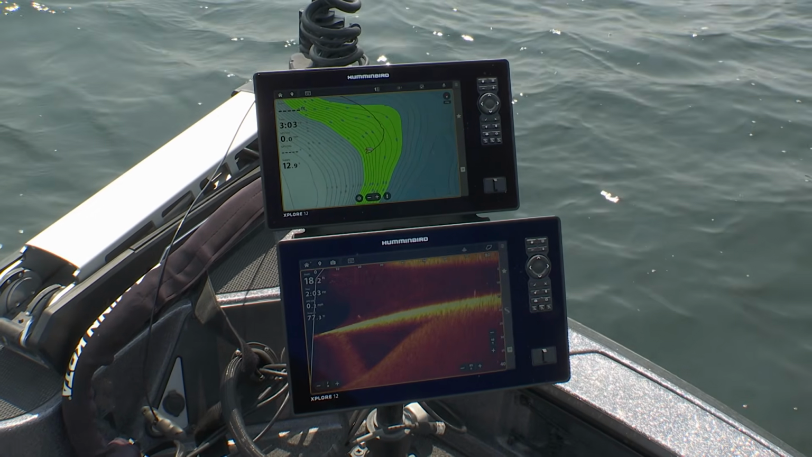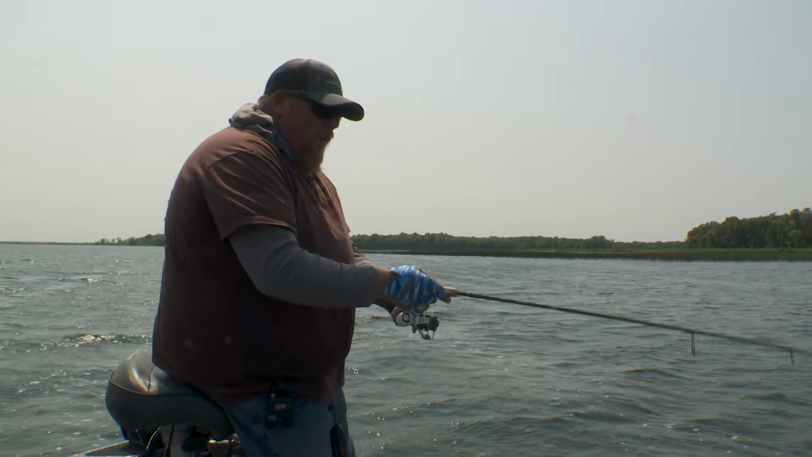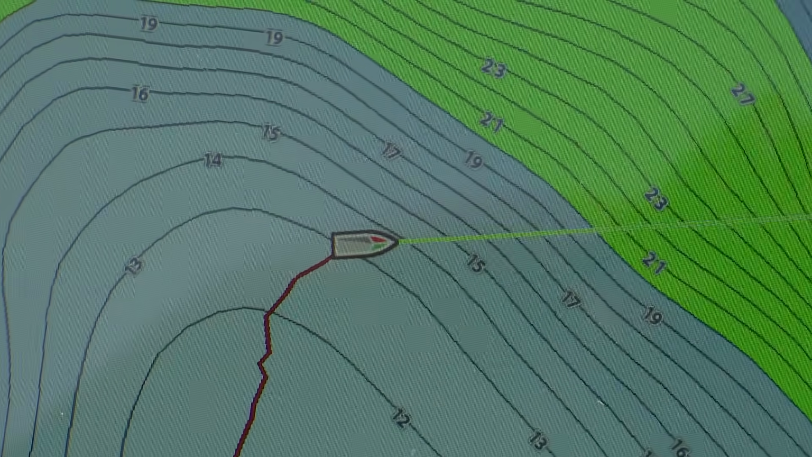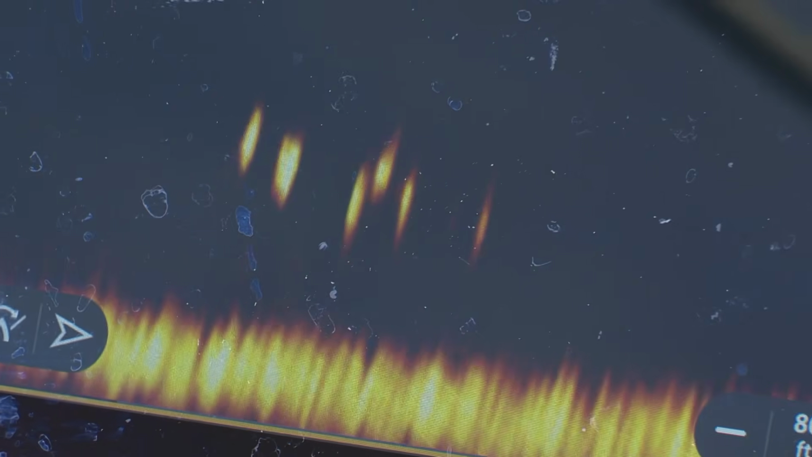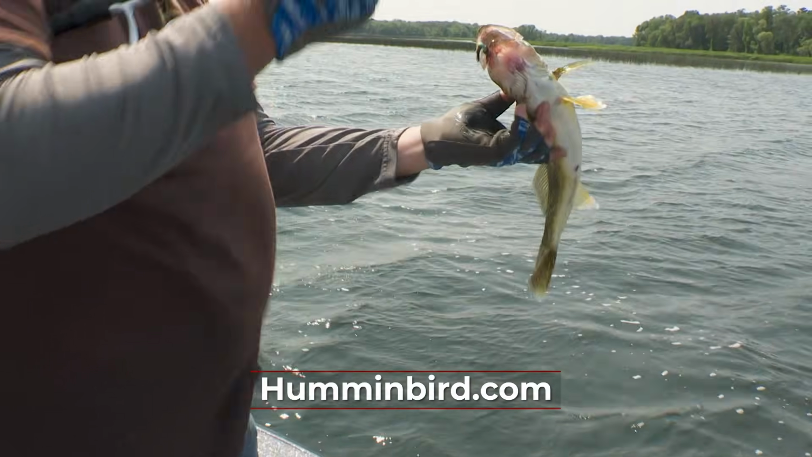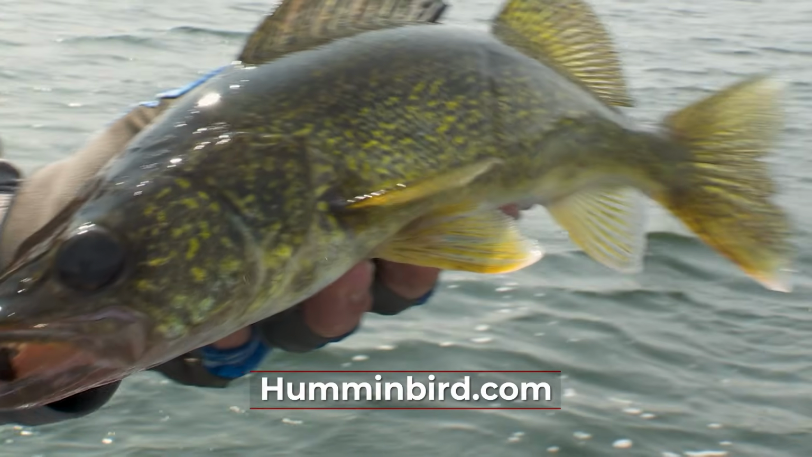Oh, another one. Oh, what a great day. Out playing with Humminbird and Minn Kota, being able to Spot Lock on the fish, find the fish using LakeMaster and side imaging and Mega Live. Fantastic. Oh, there's one right there. Oh yeah, that was heavy. That one loved the leech. I'm telling you, this was a blast, had a great time.